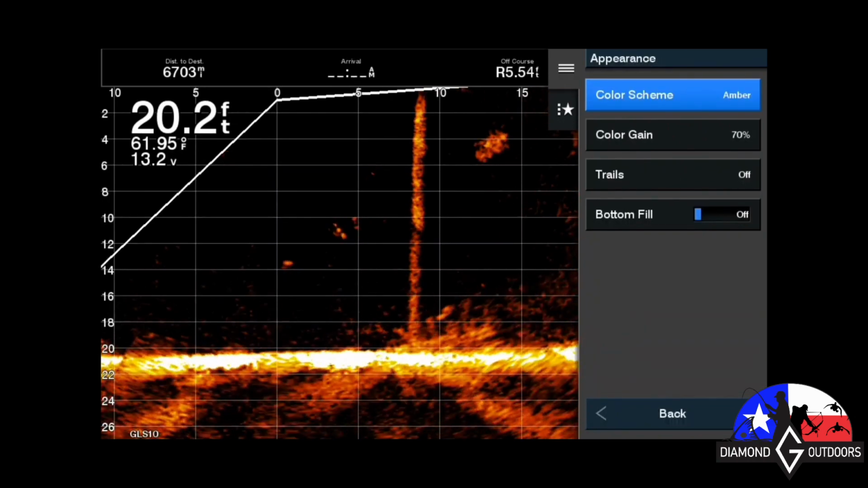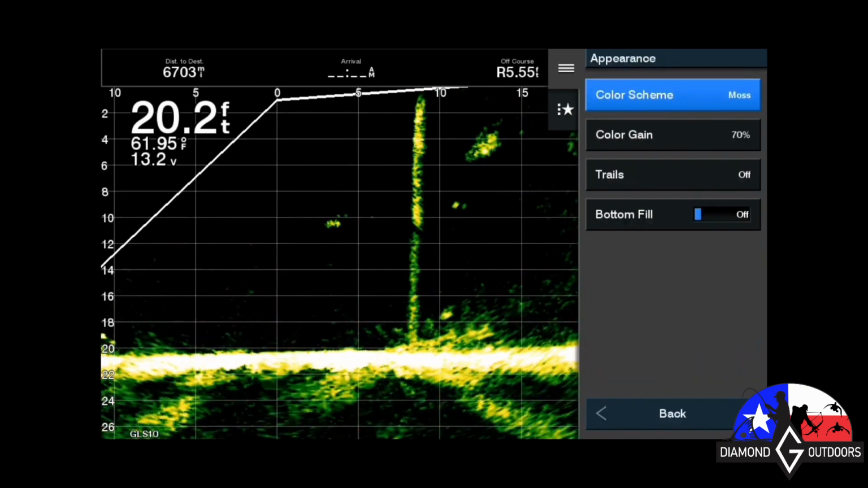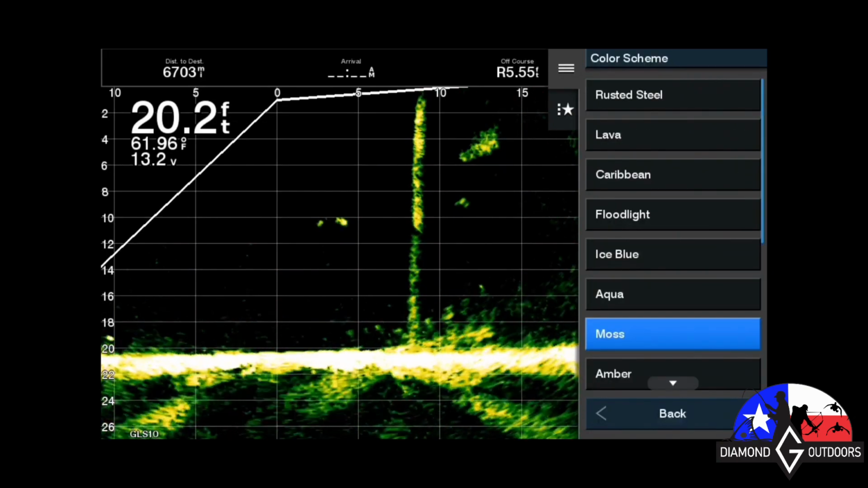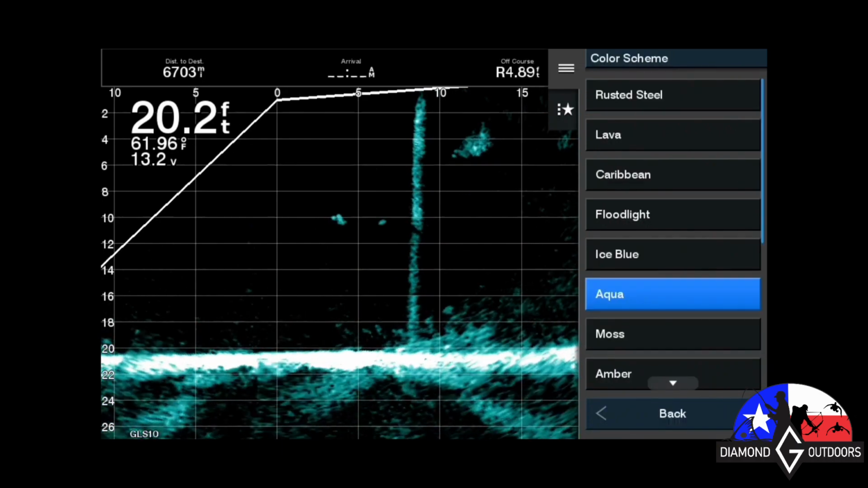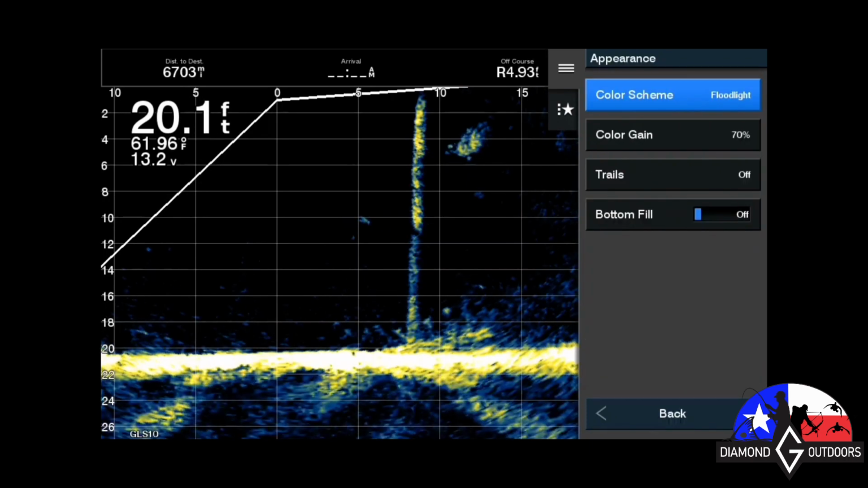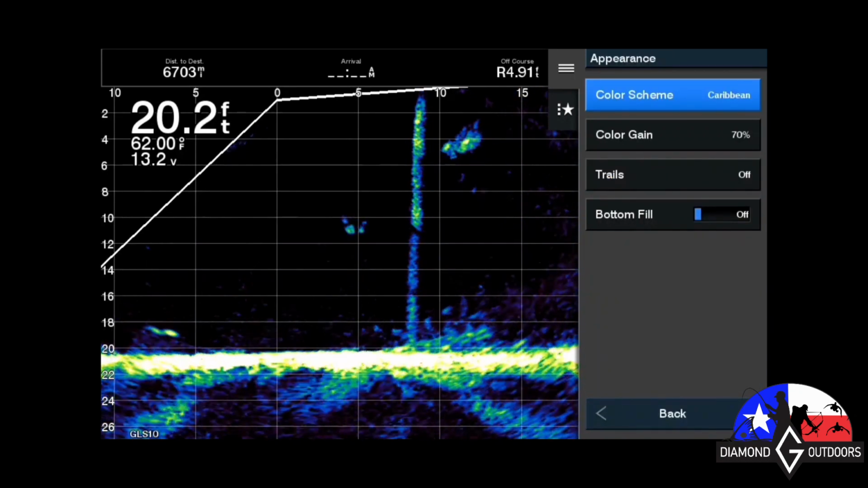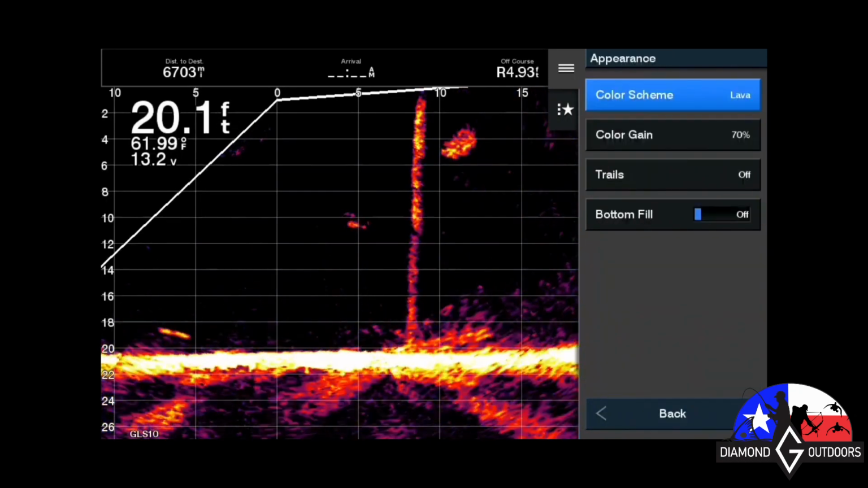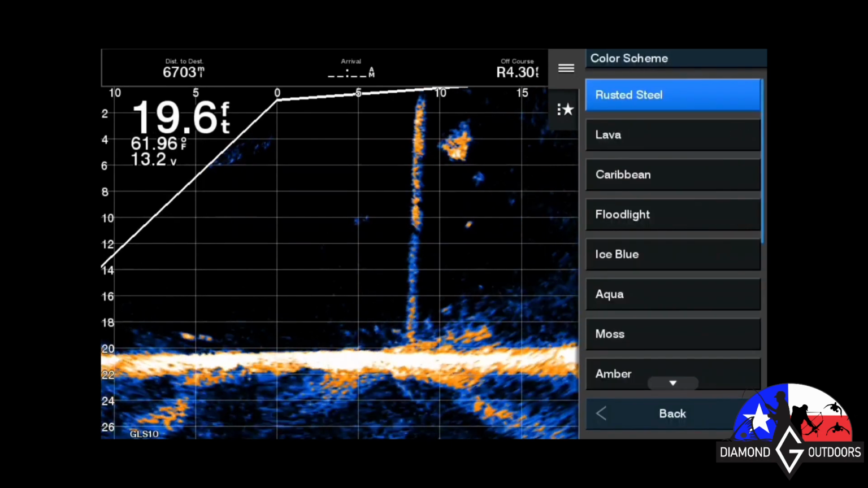Sonar setup, appearance. That's where I start getting into the color schemes. Let me know in the comments which ones y'all like best. That was the moss. That one was the aqua. That's the ice blue. Floodlight. Caribbean. Lava. Rusted steel.